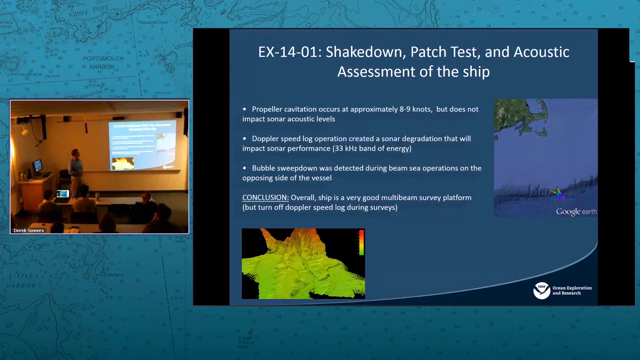What we did find was that overall, the ship is actually a quiet platform for surveying. One of the things that came out of this was that there was some interference with the Doppler speed log. That's just an operational thing that we changed after this assessment. But by and large, it was a really nice confirmation that the ship that we operate is a very good survey platform. And the cavitation from the propellers that was found is not interfering with our data in terms of the multibeam.